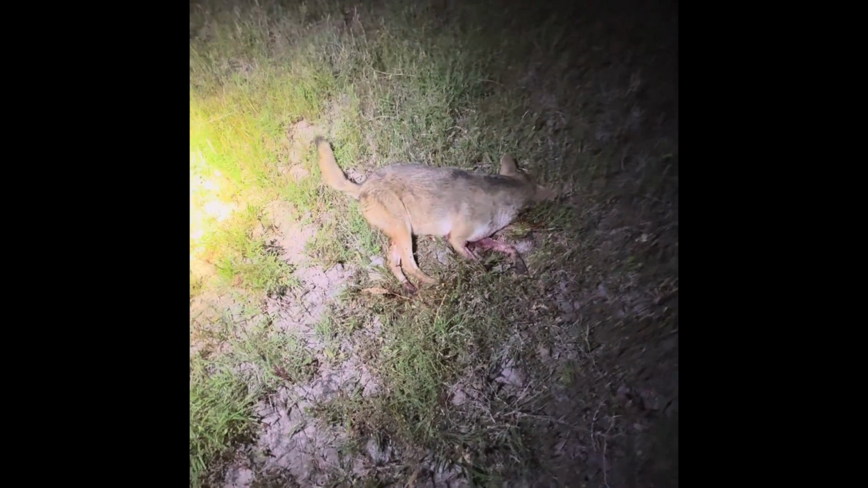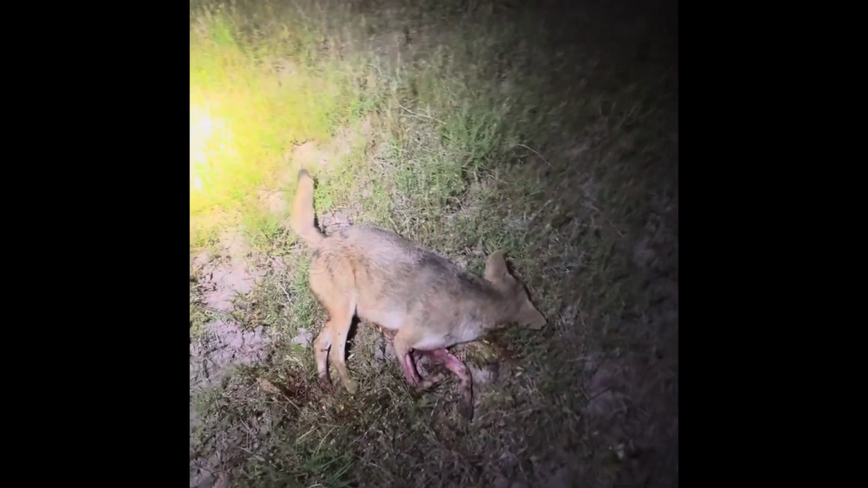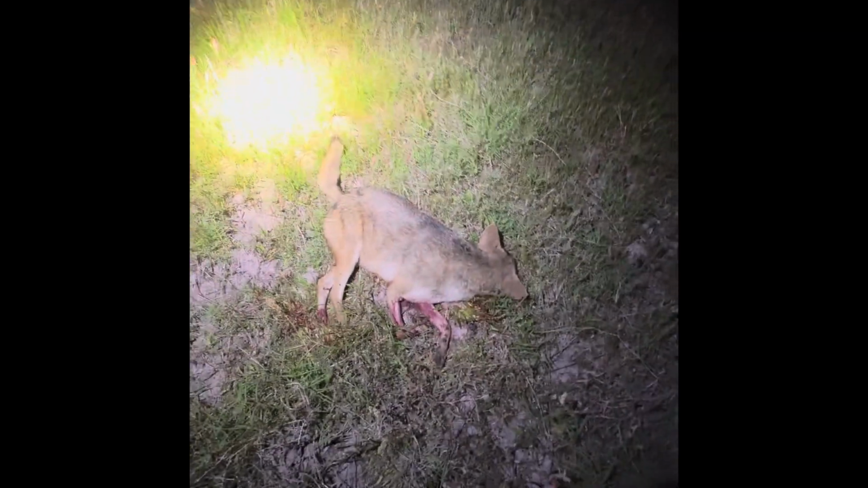You can see my reticle is at the top of his back, and you'll see here in the video where I hit him. But I dropped him right where he was, so I had a good shot. I slung one more at him just for good measure. Finally found this son of a gun. This tall grass, and it is so dark. It's hard to find. I'll tell you what, that was a long shot.